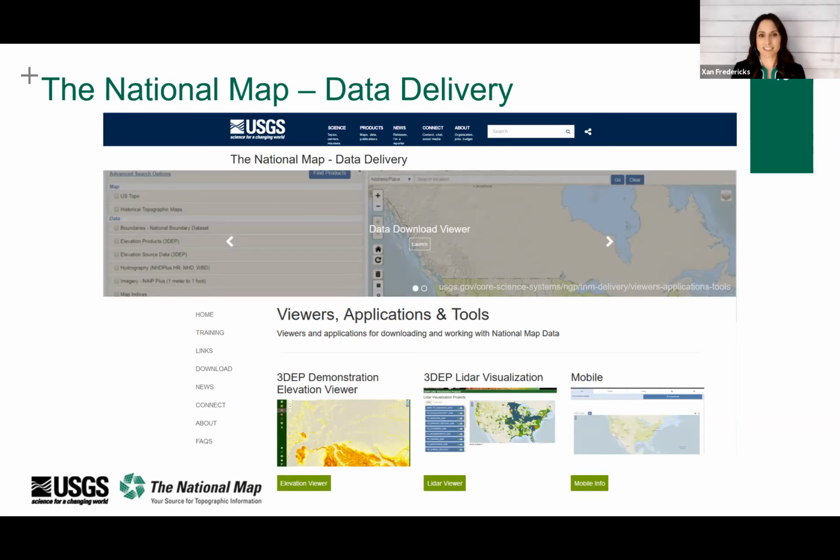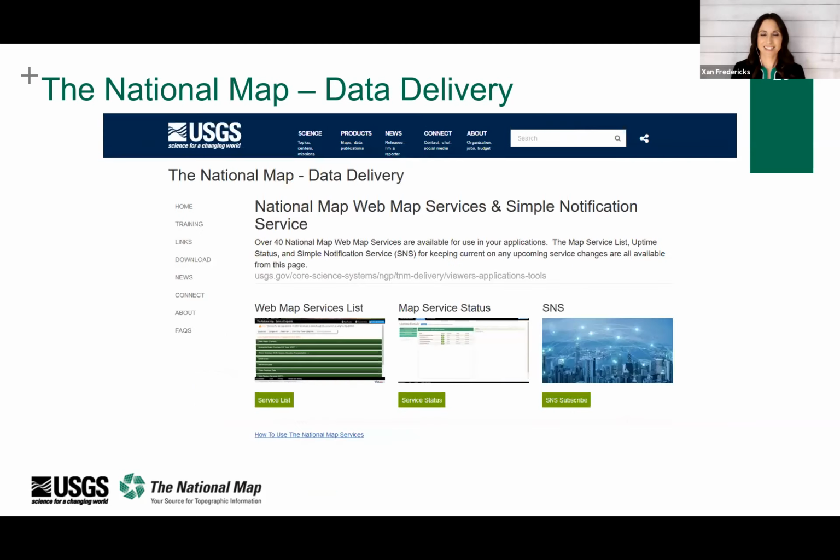Also on this page, you'll find mobile information is available. So a download client or instructional videos, a National Map webinar, and even step-by-step instructions. I mentioned National Map services. So if you'd clicked on the services button instead of the viewers, you'd access this page. Did you know that we offer over 40 web map services for you to use in your applications? From this page, you can also check on the uptime status of each service and even subscribe to receive notifications about upcoming service changes.